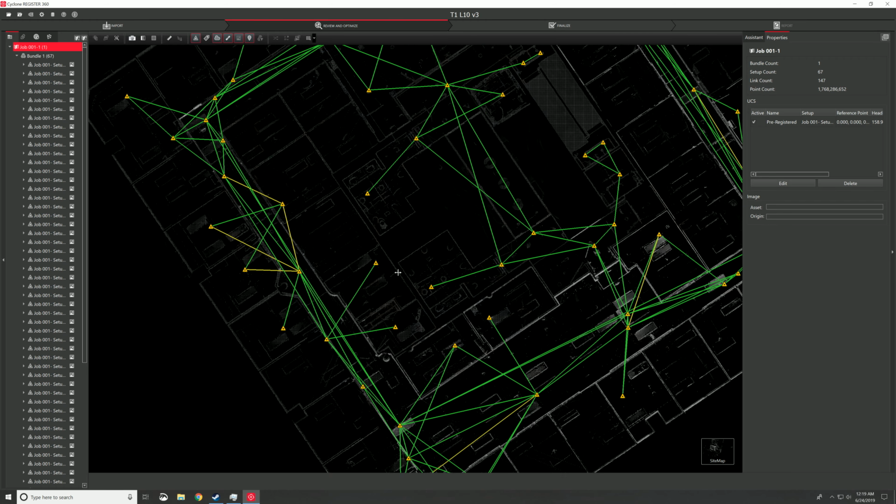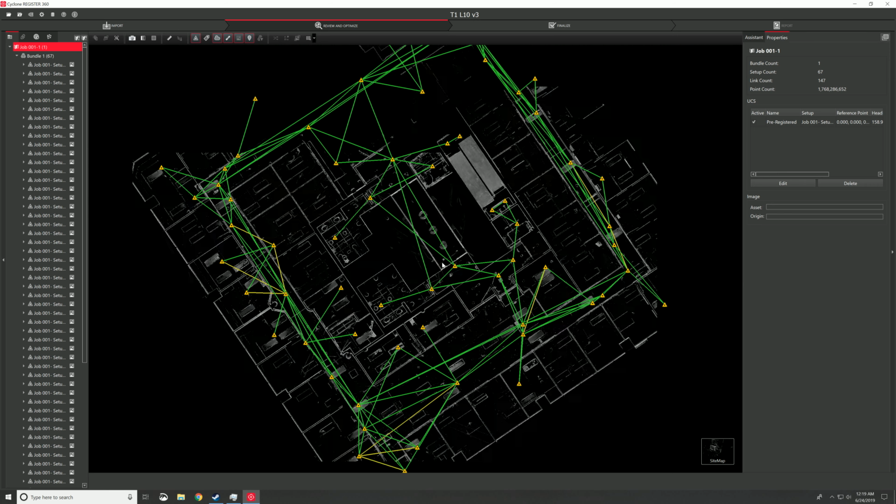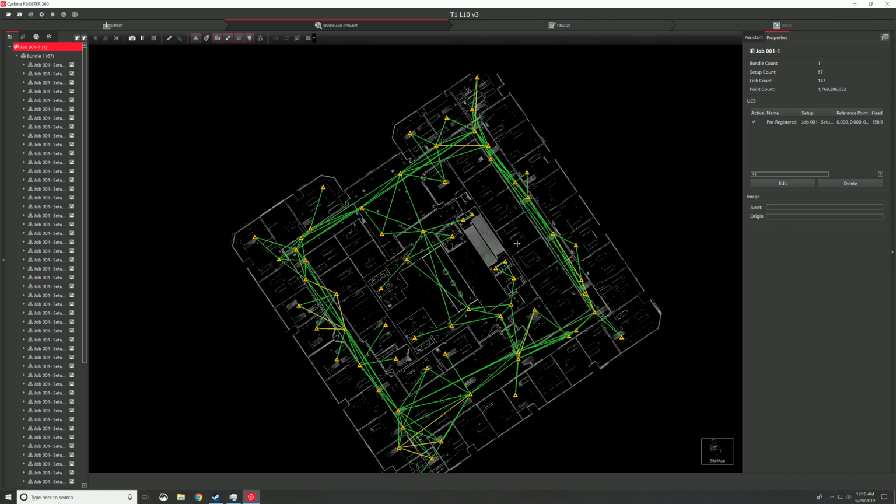What we have here is a bunch of setups. The setups are these triangles, and that's every point that a scan was produced in. As you can see, we have a lot of scans for this whole project. In total, each scan does about 2 million points of information per second, and they scan for anywhere between 26 seconds to about a minute and a half. Most of our scans are anywhere between 9 million points and 76 million points. This one has 1.7 billion plus points of information.